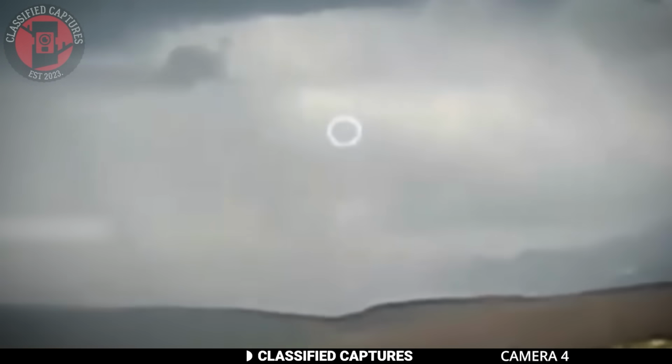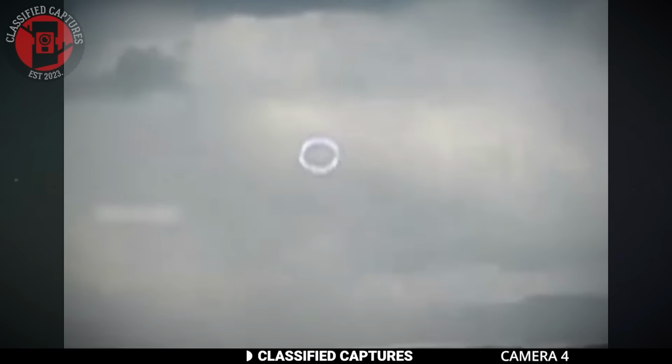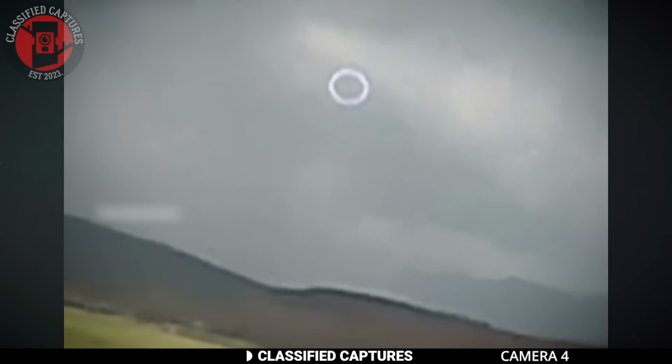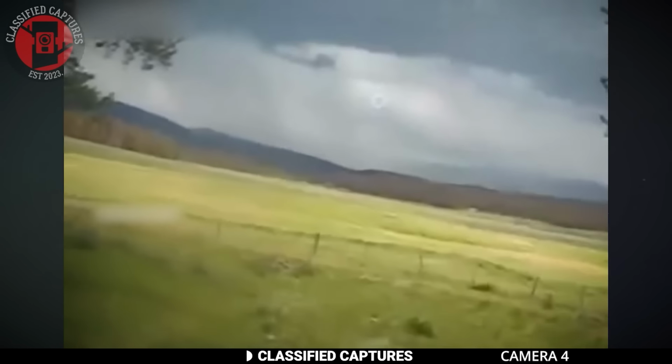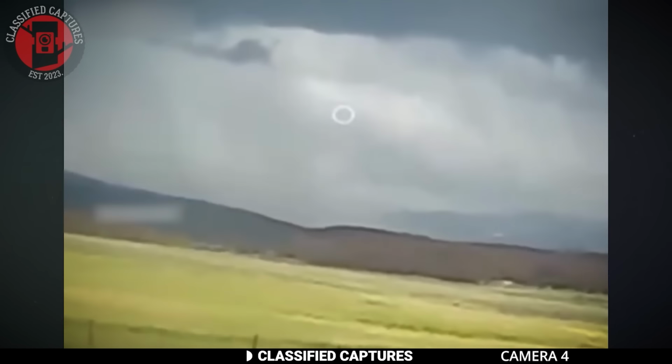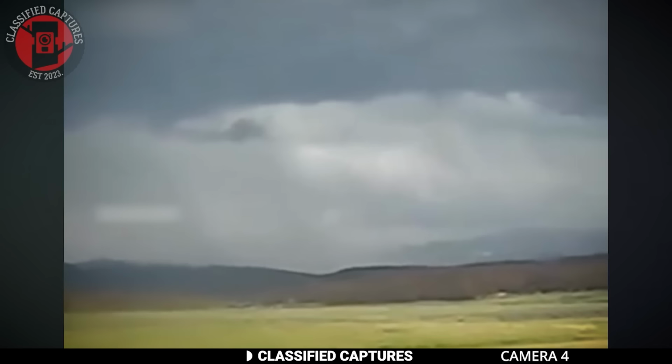It wasn't a bird or a plane. It was a ring, a perfectly round, shiny ring floating in the air. It didn't look like a cloud at all. It didn't shift or break apart like clouds usually do. It just hovered there, completely still. Then after a few moments, it slowly began to move higher into the sky, and without a sound or a flash, it vanished.